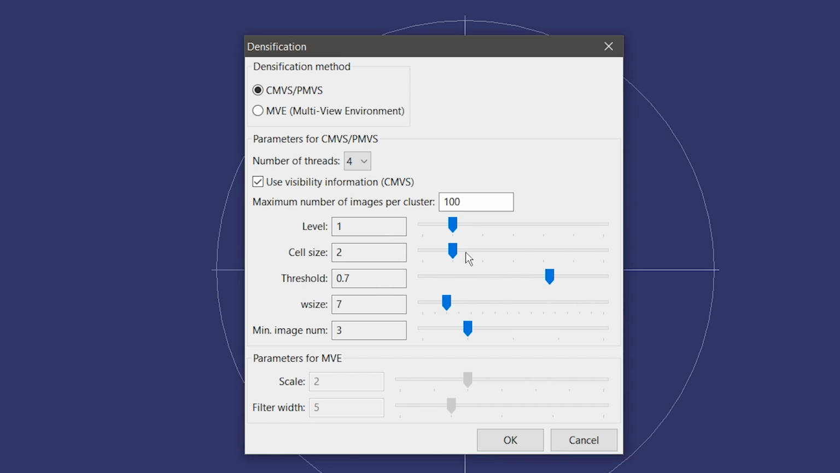As for the rest of the options, this one, cell size, is related to the resolution. It works similar to level. W size, it's kind of hard to describe what it does. You'd have to try it, and it doesn't really make any quantifiable difference, especially about the artifacts. Minimum image number is just so if a point only appears on 2 images, it won't use it.